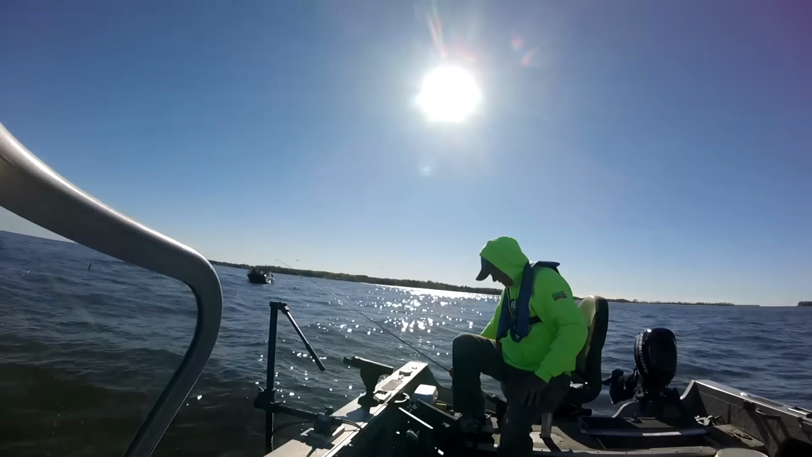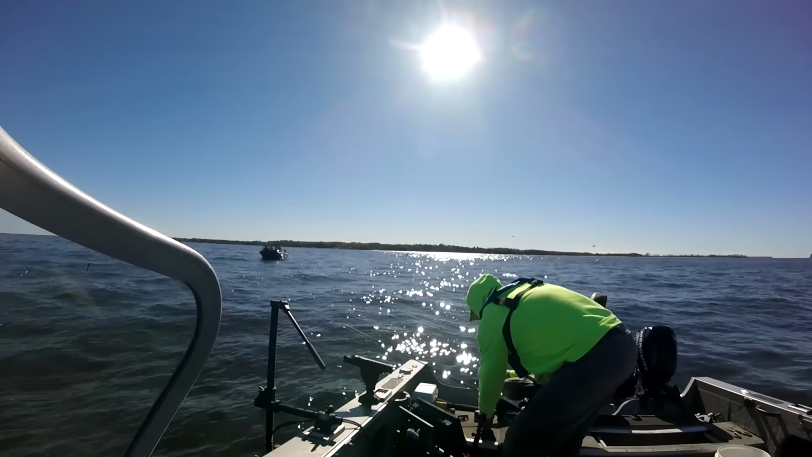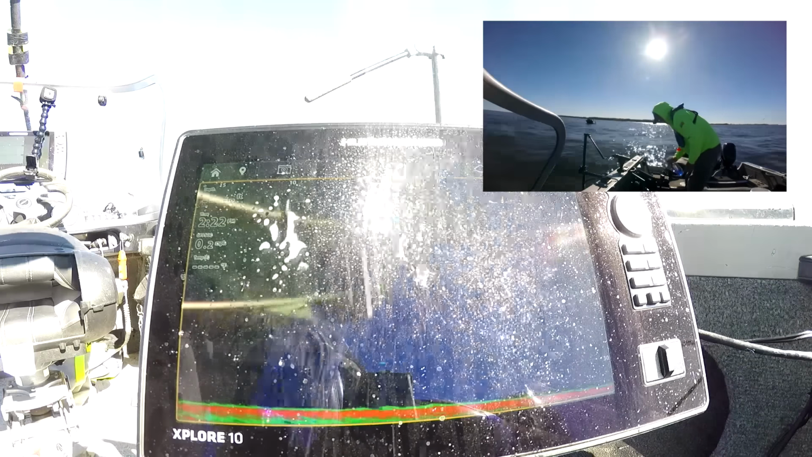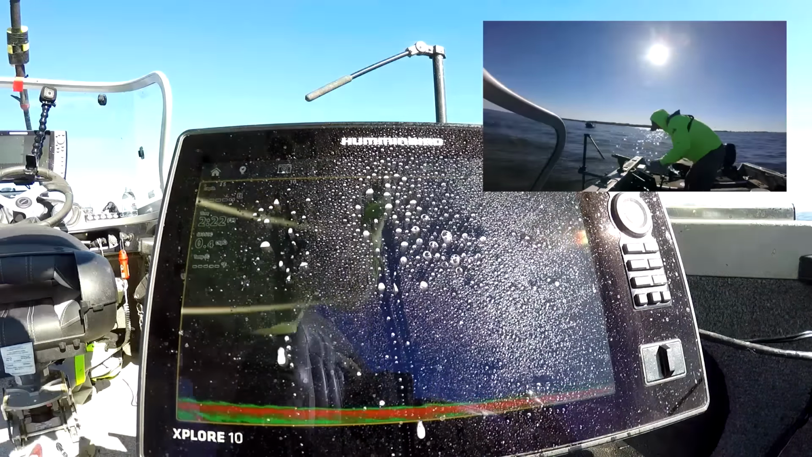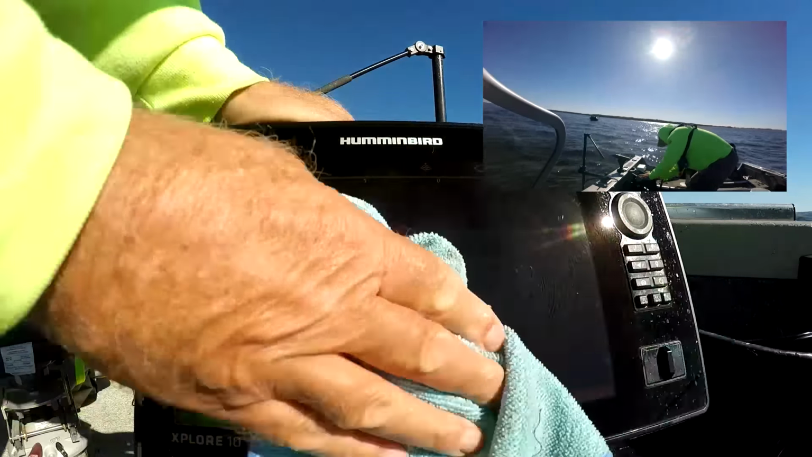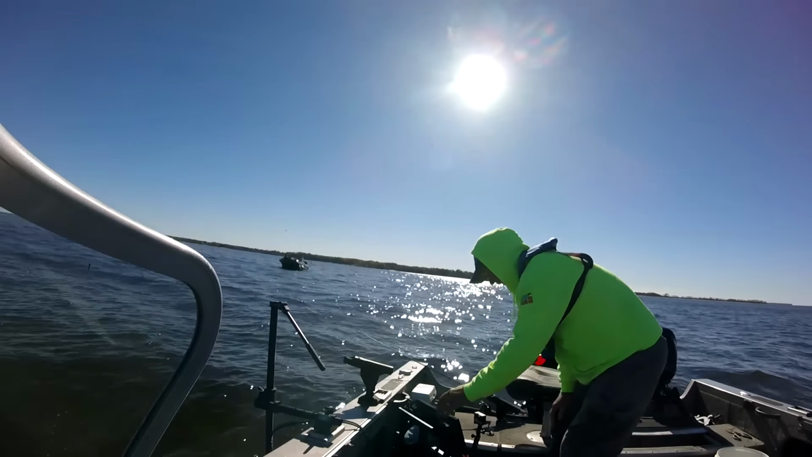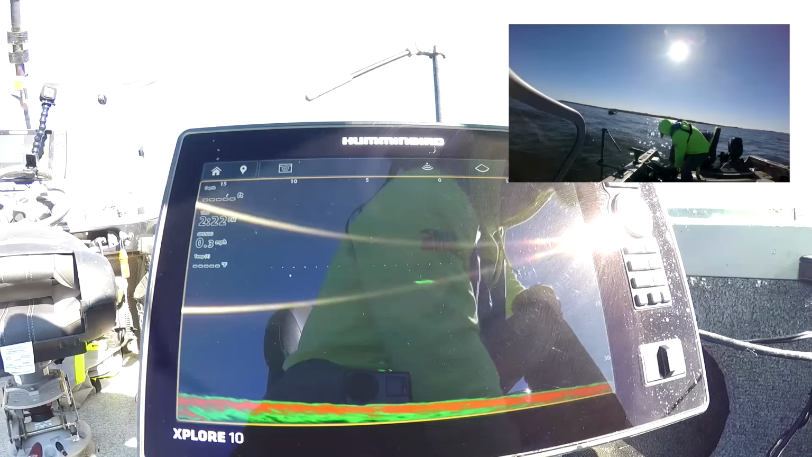Well, here, I'll give you a tip. When you're using the Mega Live, your screen's going to get dirty all the time. I keep window wash stuff in the boat, and a very super clean cloth. It's got to be clean or it just smudges up the screen. Now we're doing good.